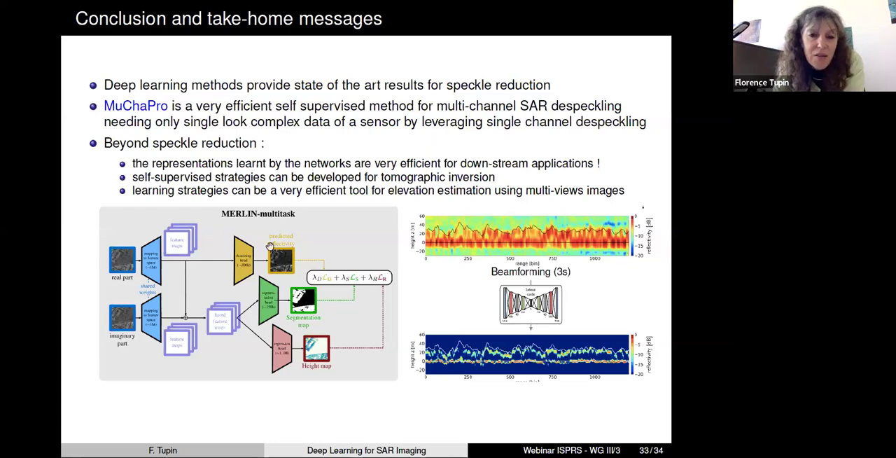I did not have time to describe other works we did, but for instance, the denoising task can be very useful to help segmentation or elevation recovery, even if you have very few labels.